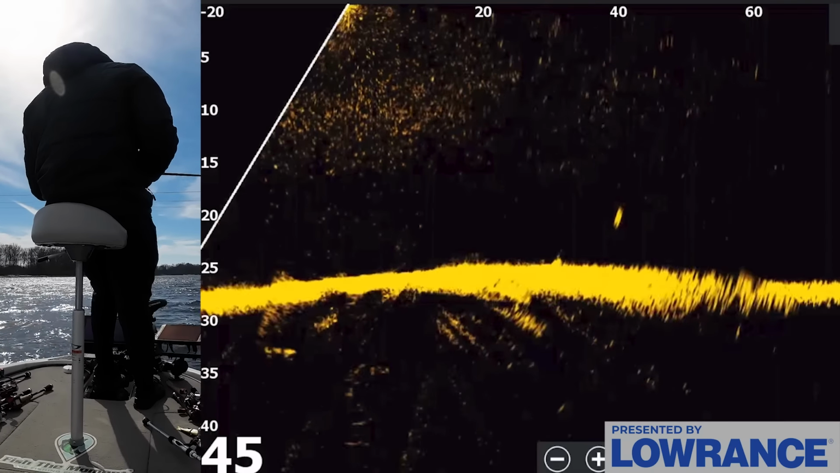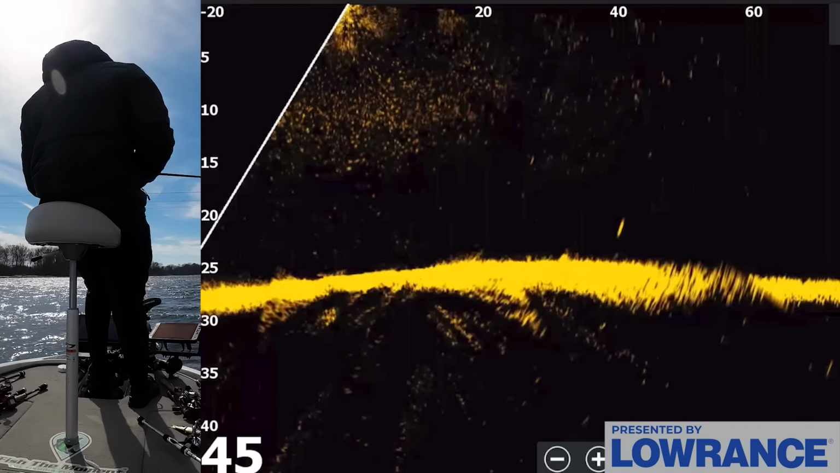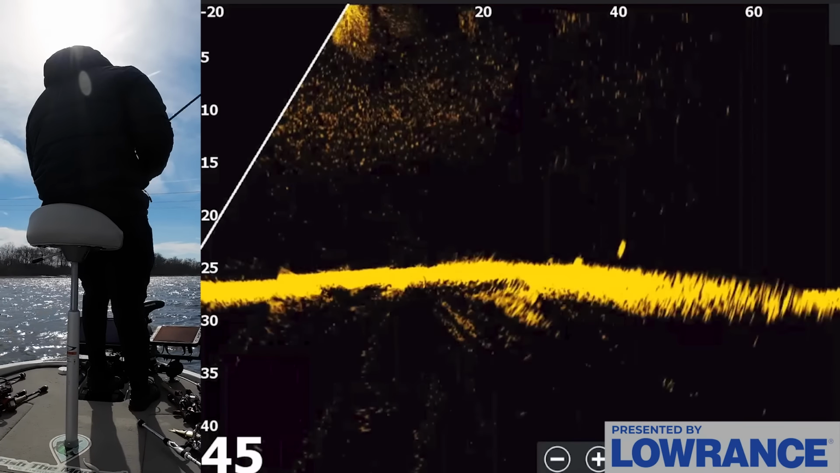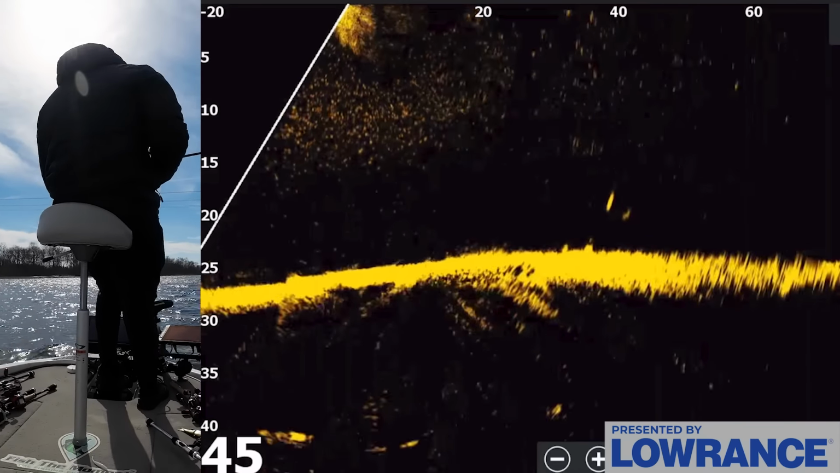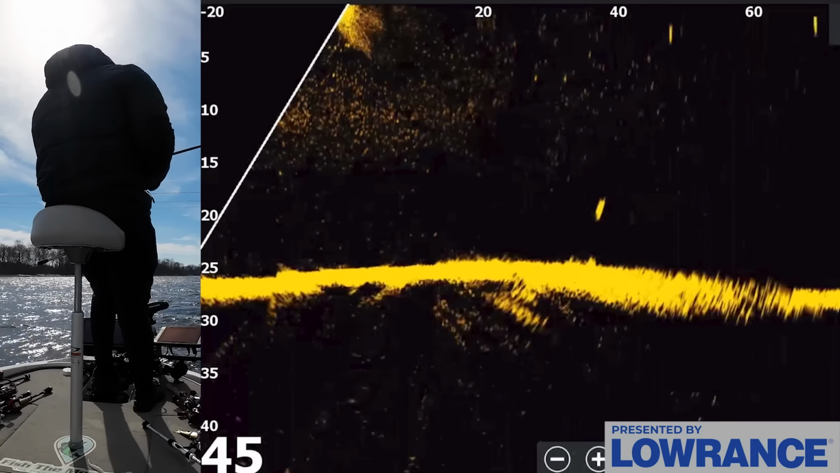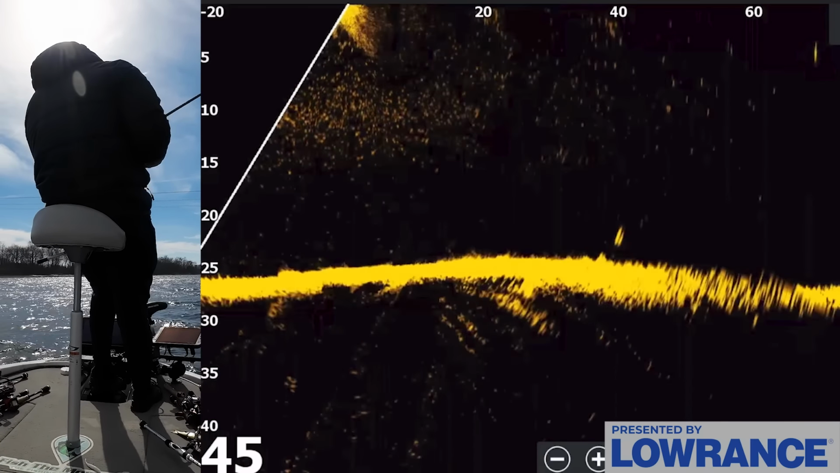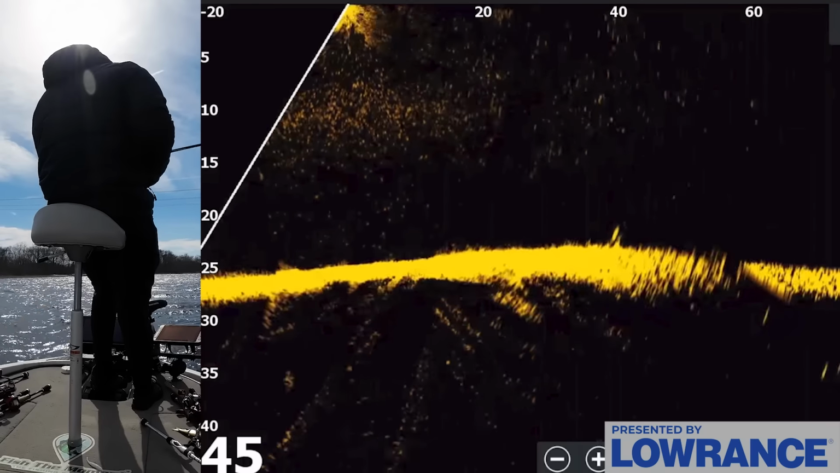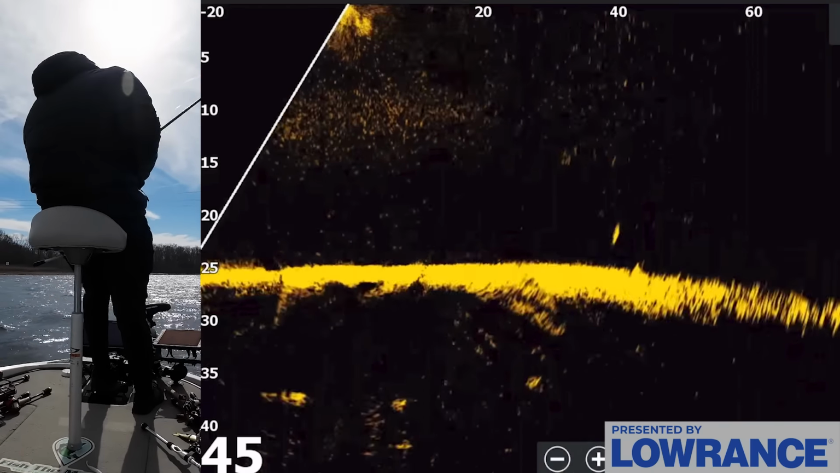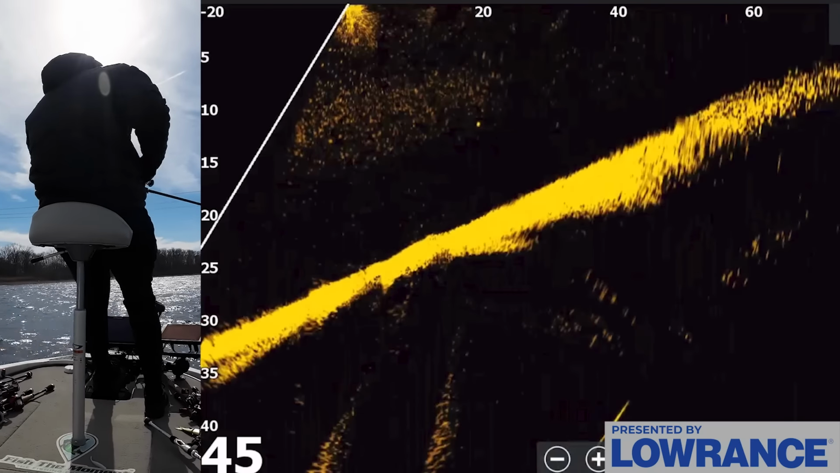But I just gotta see if they're actually aggressive and wanting to eat. Come on. I'm working my bait right over the one's head right now. Nope, didn't care. Okay, let's keep moving.